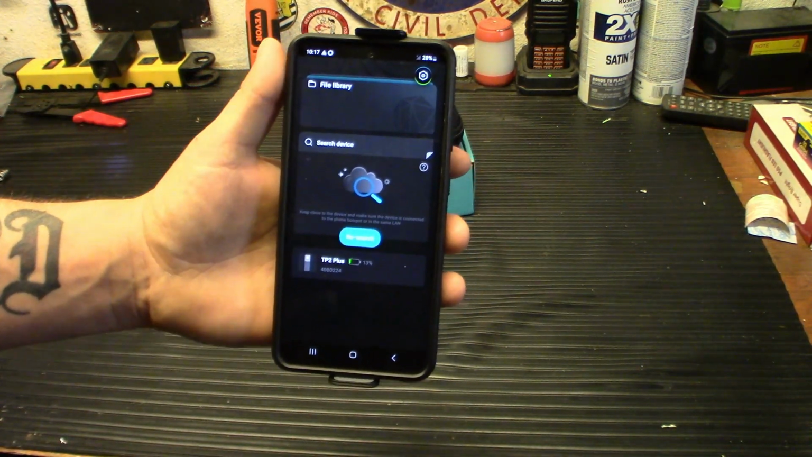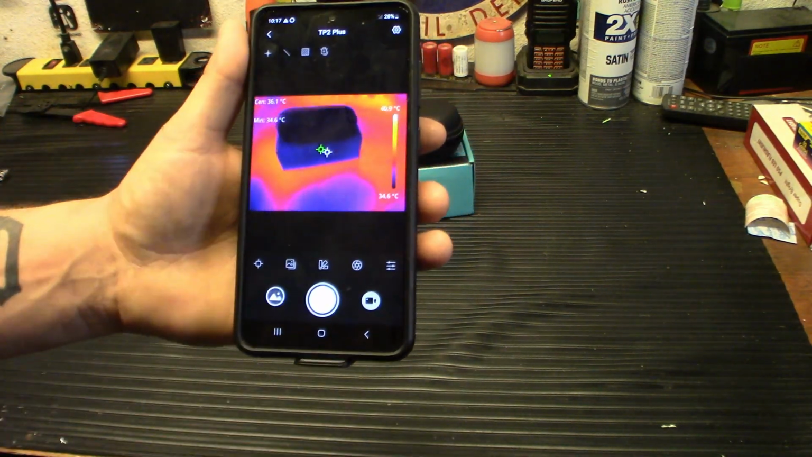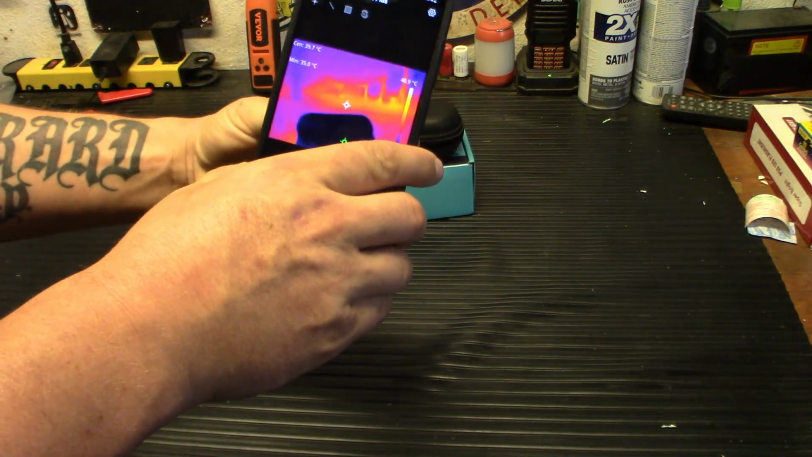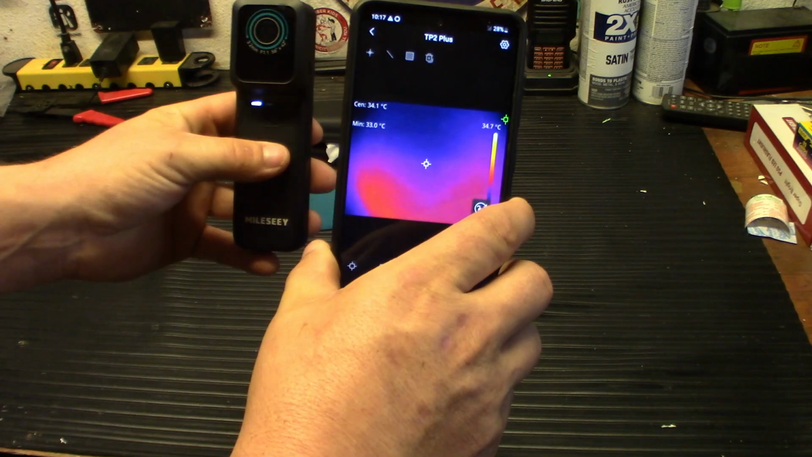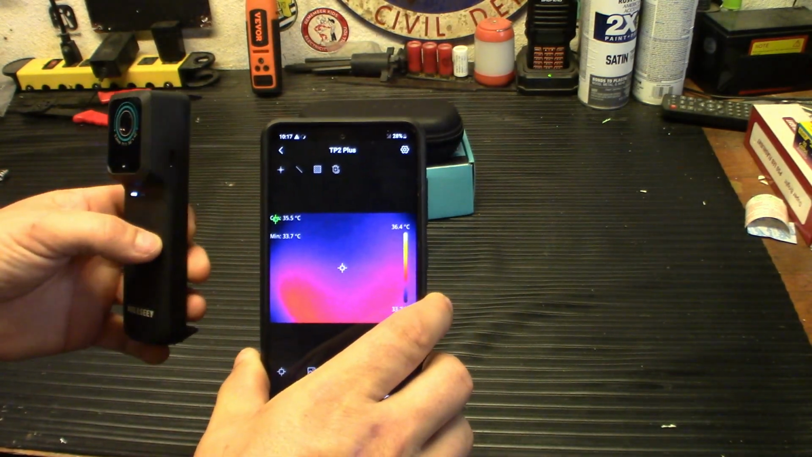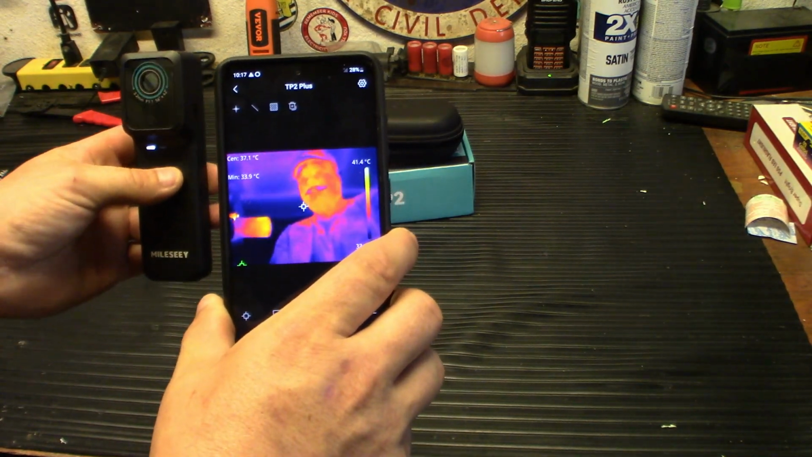Try to connect to it. And there you go. So now you're looking at the case in front of it, or you can take it off the back. I can flip it around. Oop, I think it froze up on me. Oh, there it goes. And there I am.